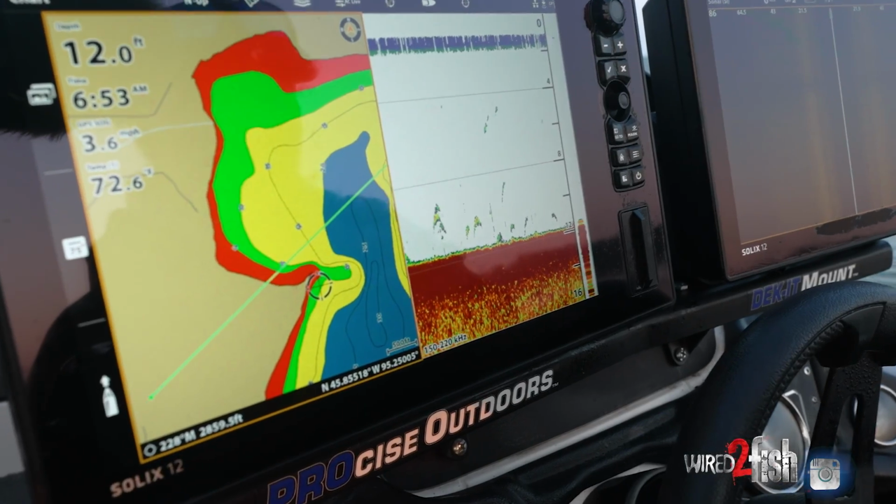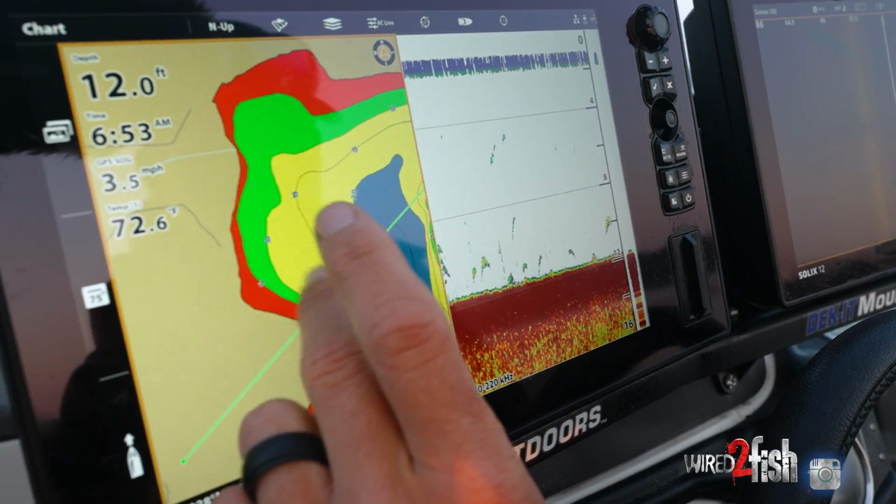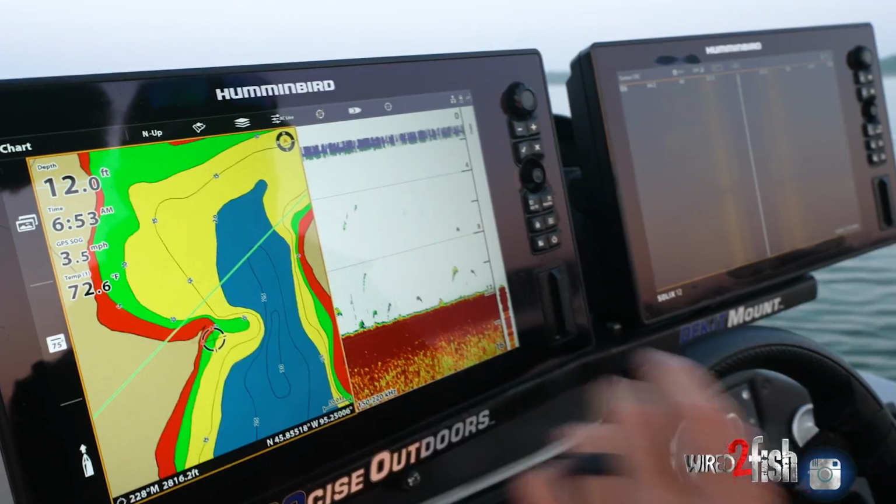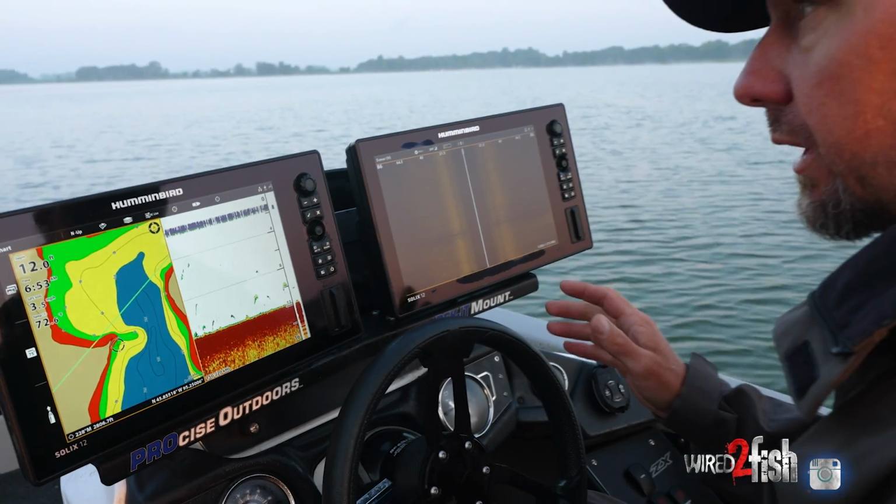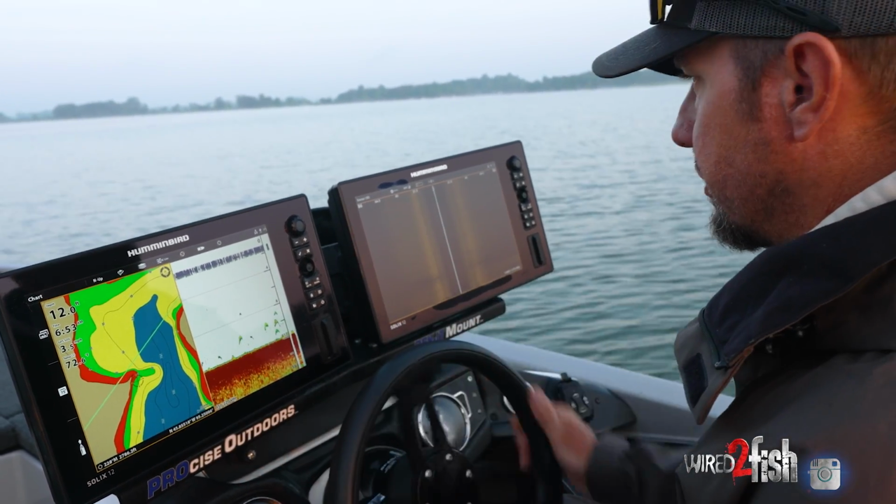So even though we only have 5 foot contours, I could highlight 10 foot and less, which is already highlighted green from another lake I was just fishing. But it breaks down, cuts out a lot of the lake, so you don't have to waste a whole lot of time. You can attack it somewhat fast and efficiently.